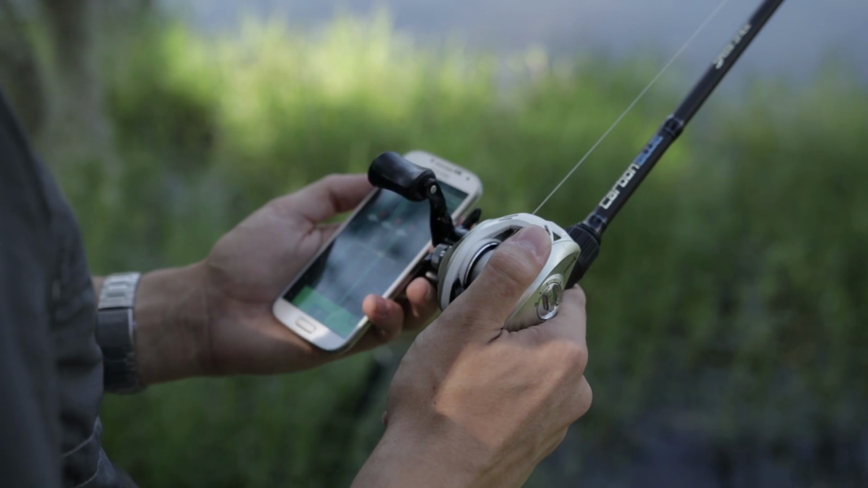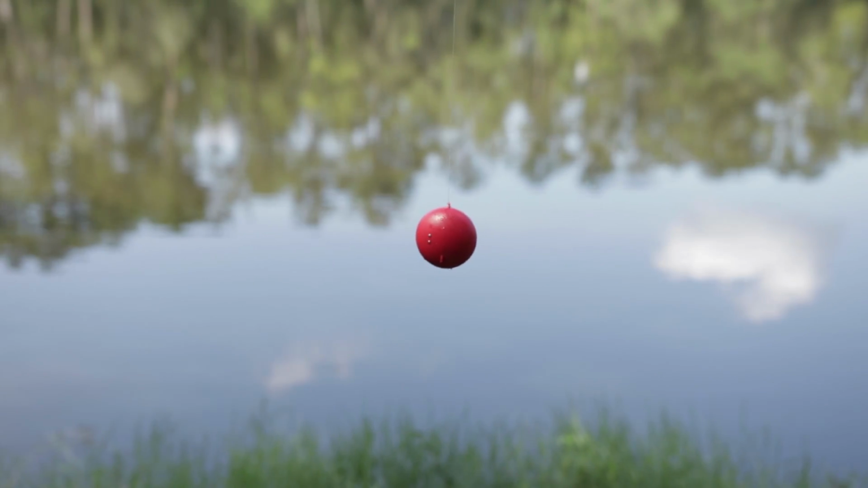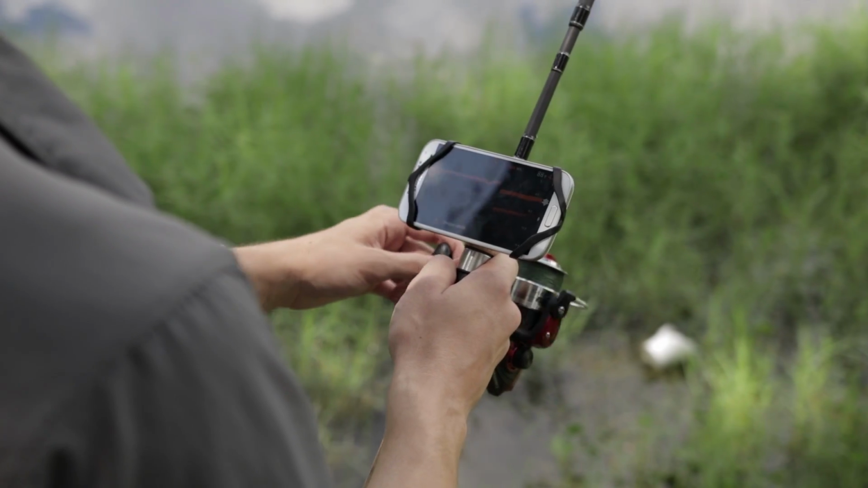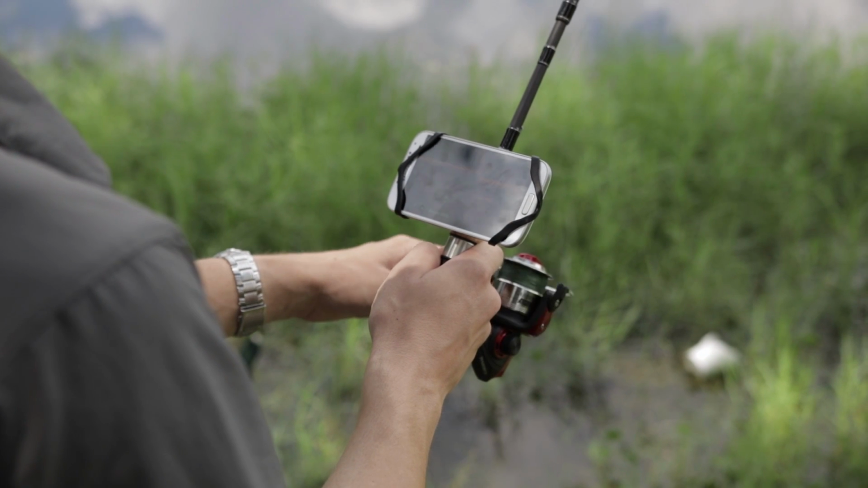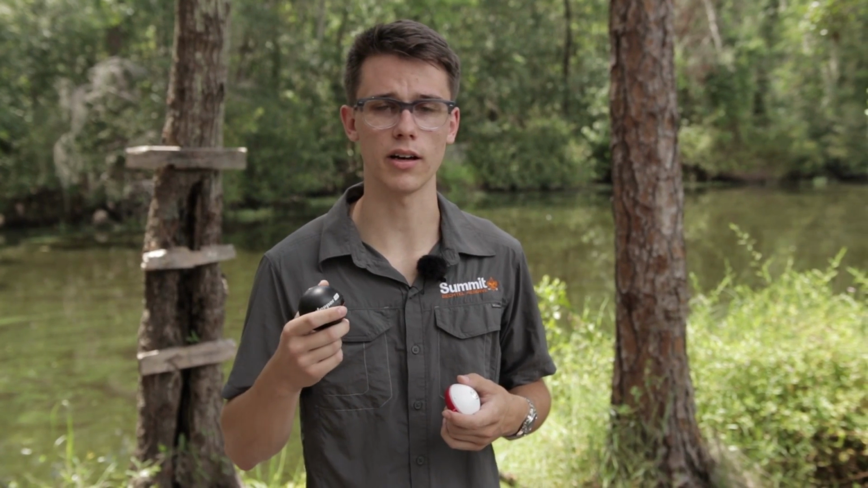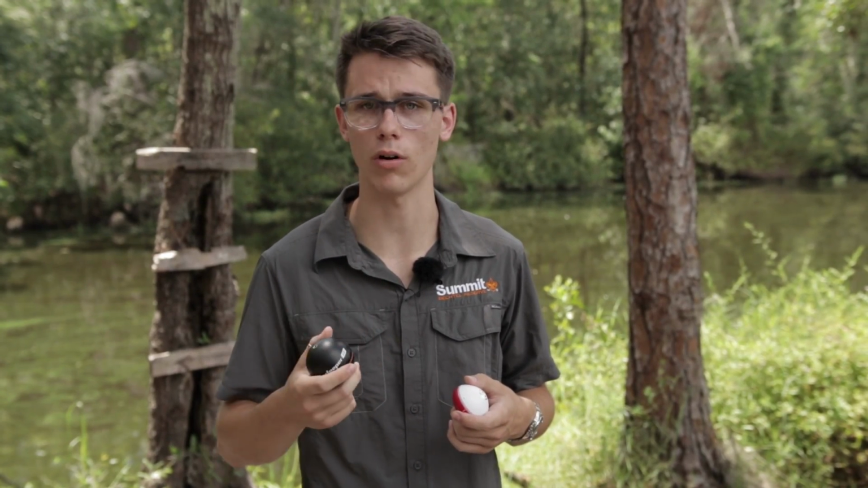So overall, the iBobber is an entry-level sonar. If you're just looking for temperature and depth, that's pretty much all you're getting. The Deeper gives you more data overall. The Deeper is a little bit more in price point, but you get more data, more information, and it's definitely more for the avid fisherman if you're going out every day and fishing new waters and new lakes.